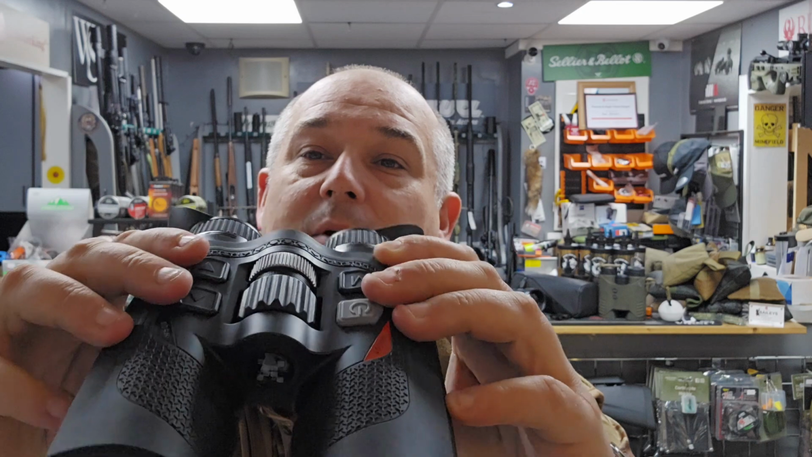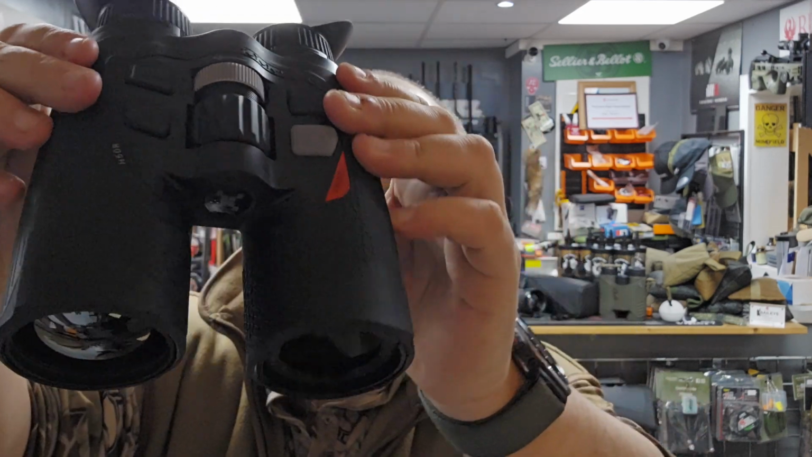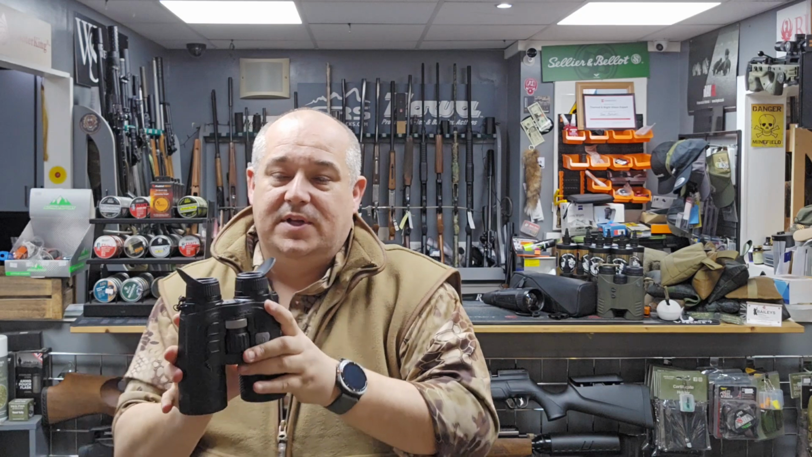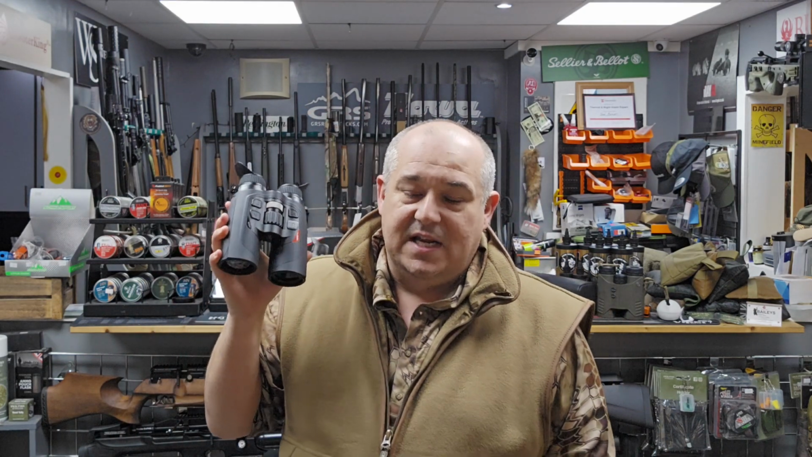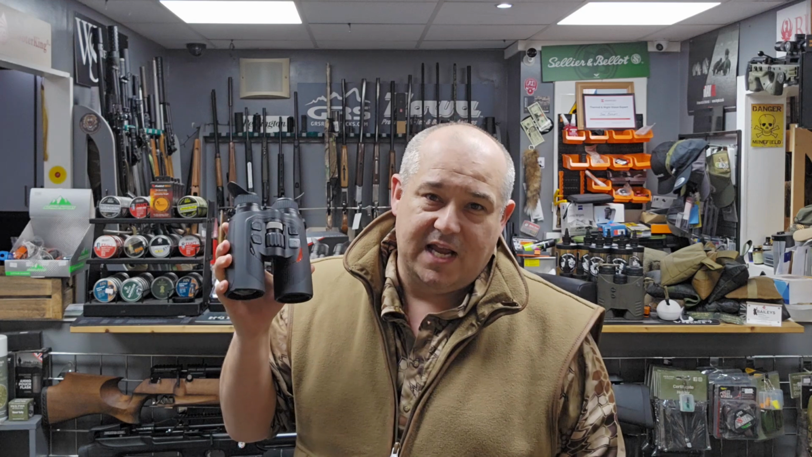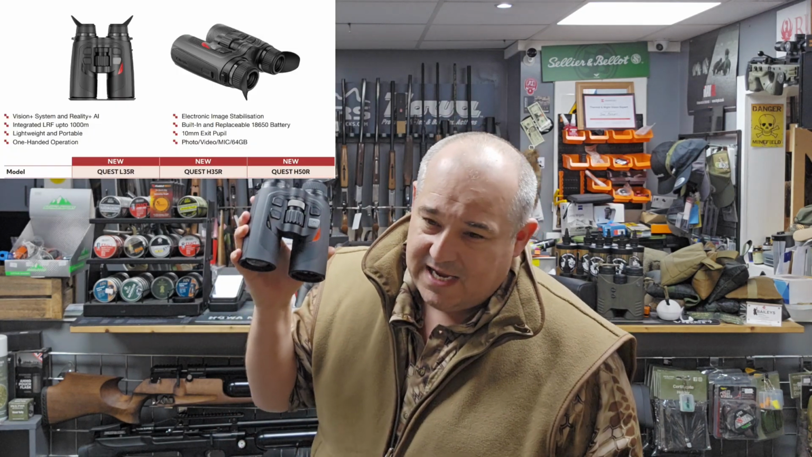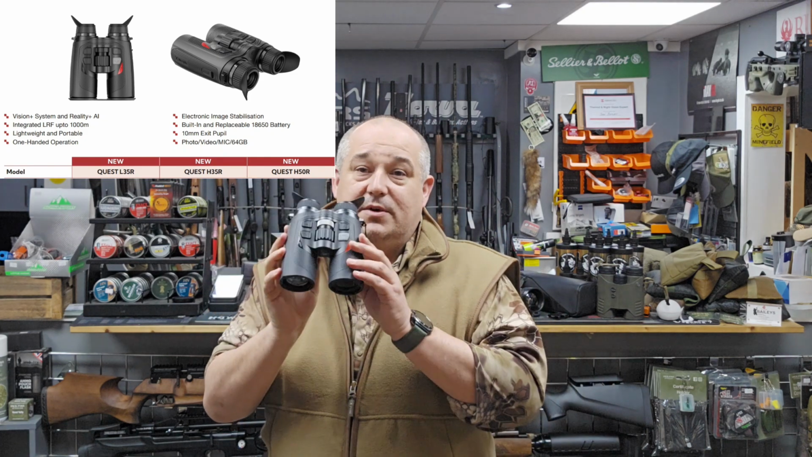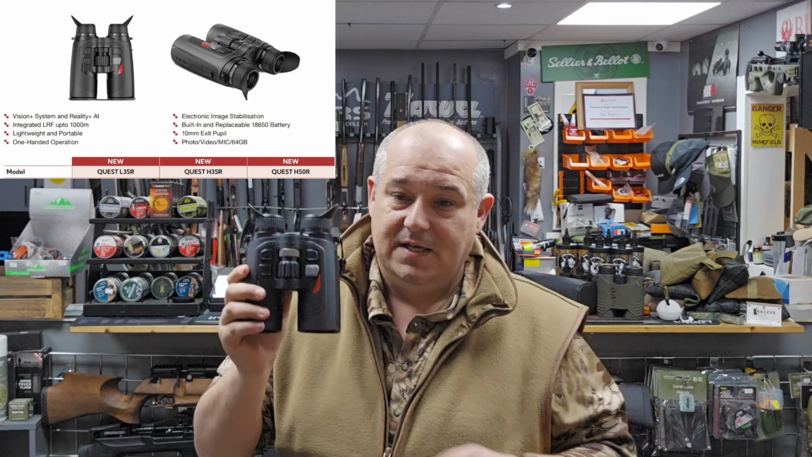You can see 4 buttons. You've got focus and a magnification there, just so you can see. So these are going to be available in 3 different sizes. You're going to have the L35R, which are going to have a 384 thermal sensor, and then you're going to have the H35R and the H50R, which these ones are, with a 640 by 512 sensor.